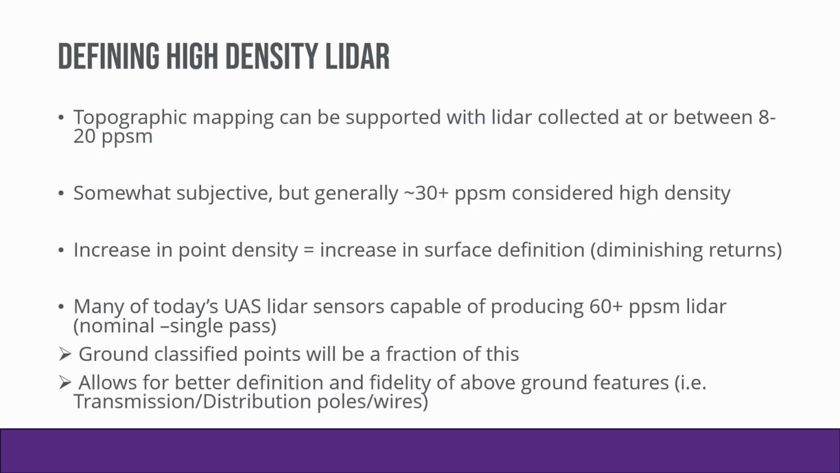And then defining high density LiDAR, the presentation's titled High Density LiDAR. Most topographic mapping products can be supported with LiDAR that's collected at or between 8 to 20 points per square meter. That's somewhat subjective when you define high density LiDAR. I would say it's generally greater than 30 plus points per square meter is going to be high density.